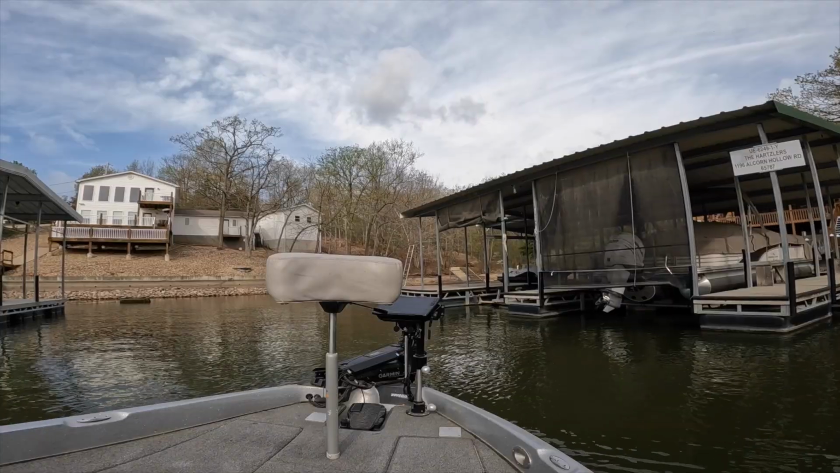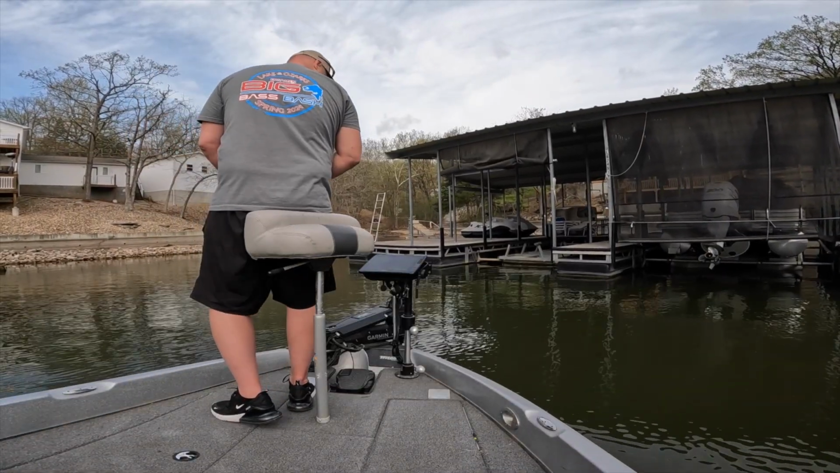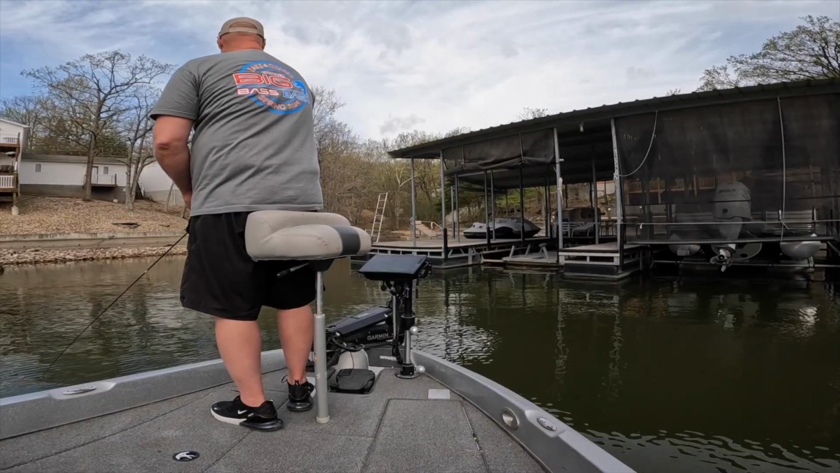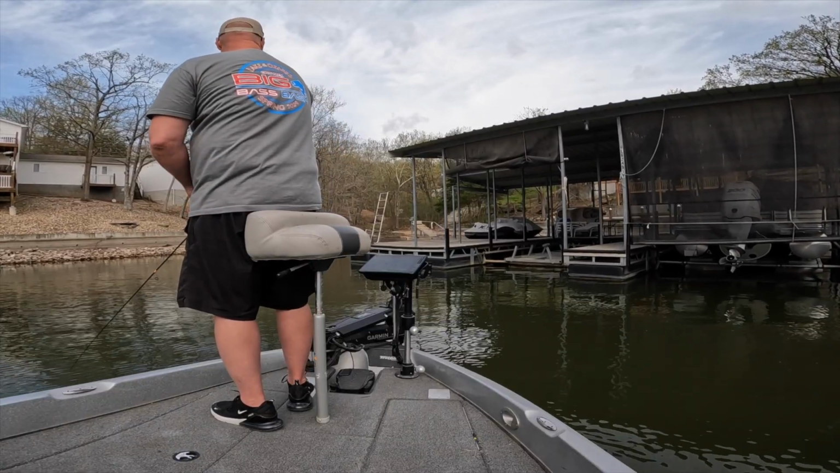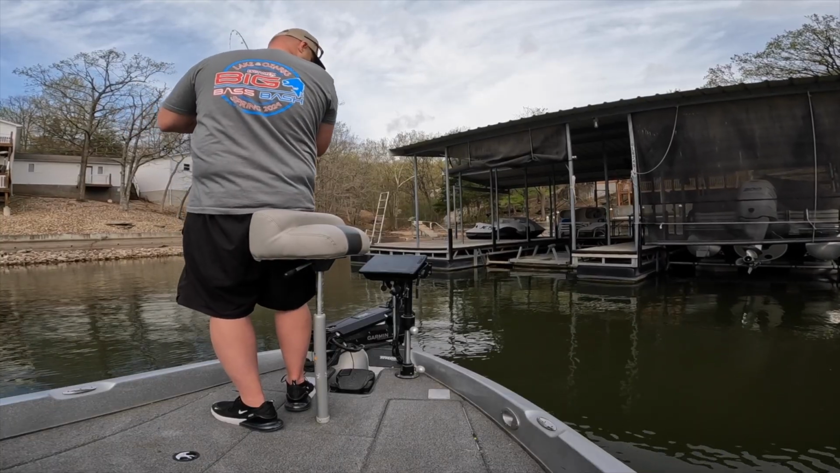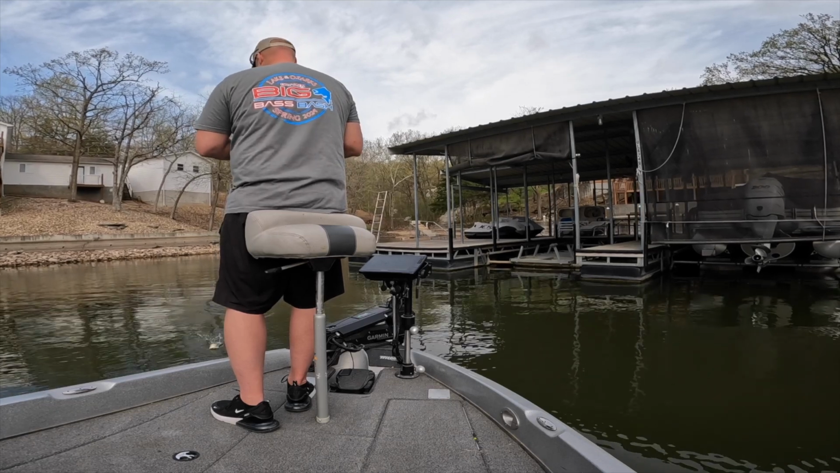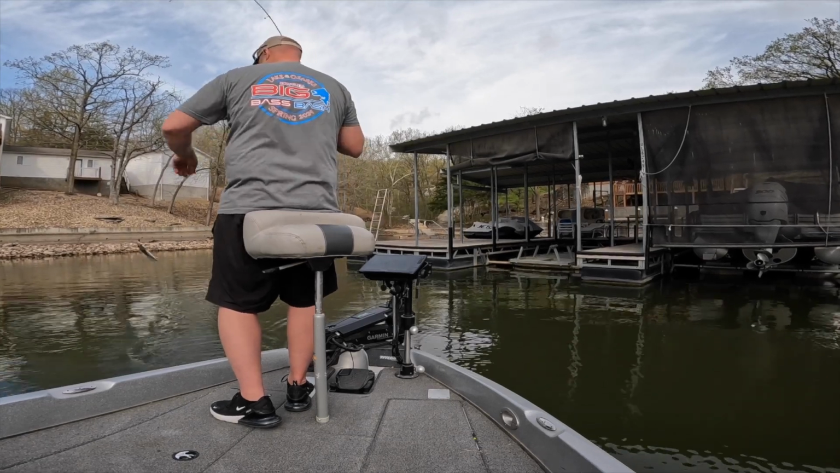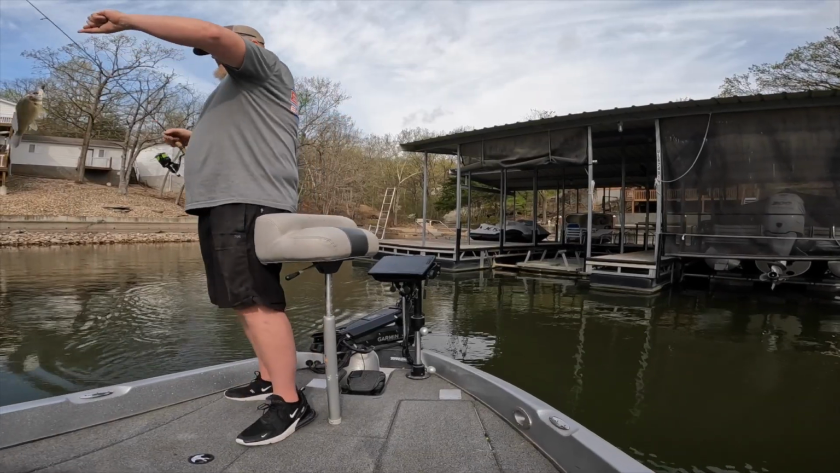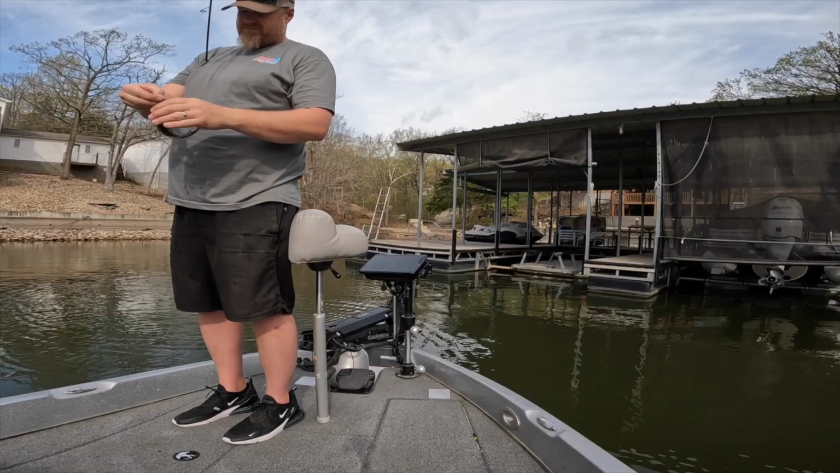Yeah. Yeah, they're shallow back here. We're sitting at 4 foot of water. That ain't a crappie. What is that? What we got here? Drum? Oh, that's a little drum. Little bitty drum. Little drummer boy.